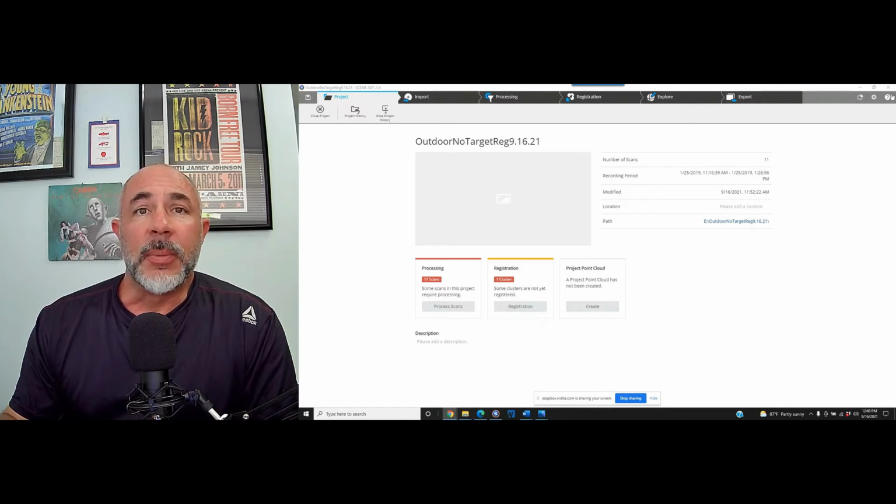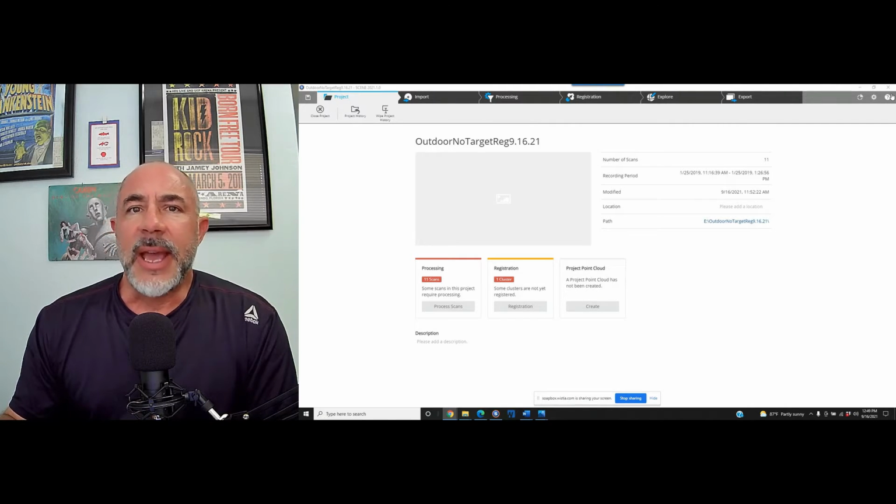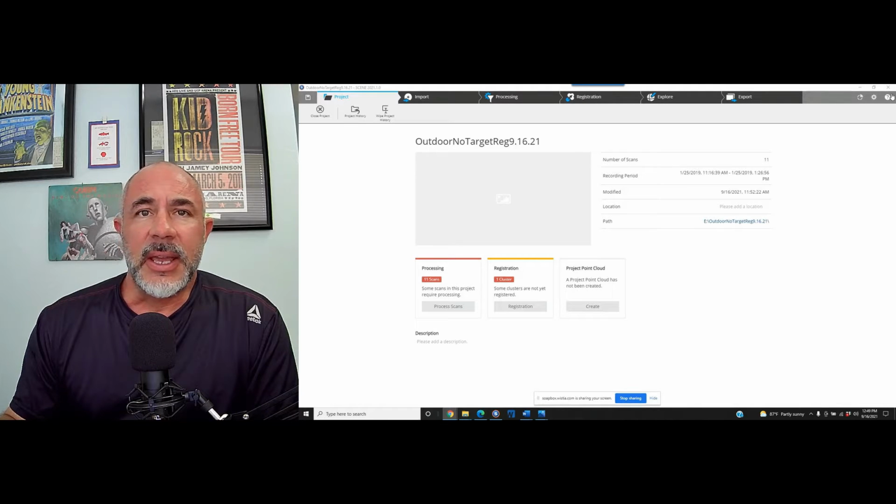We've got an outdoor project that was scanned around piping and some large tanks. We're going to register this scan in FARO Scene. You can do this in Recap or things like that, but today we're working in FARO Scene. We are not going to use any sort of targets for registration. This is going to be a top-down and cloud-to-cloud registration process. We'll get into some of the reasons for that here in a minute.